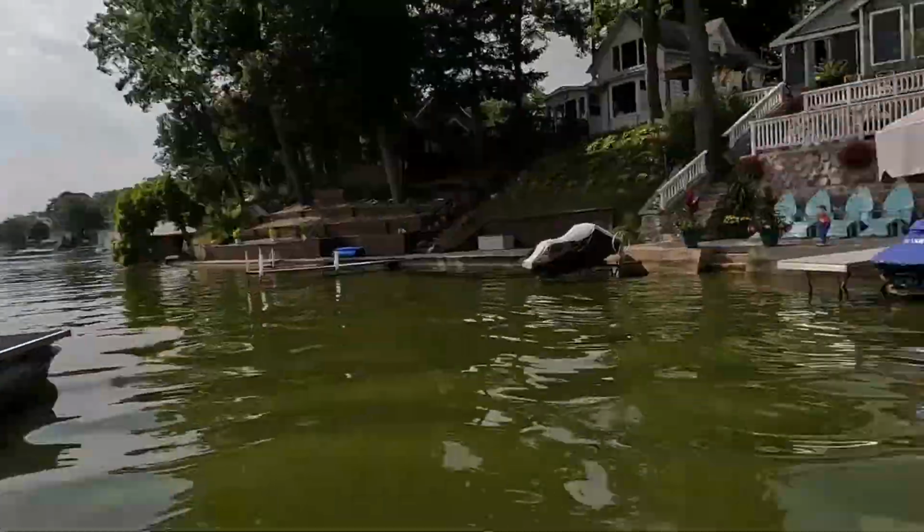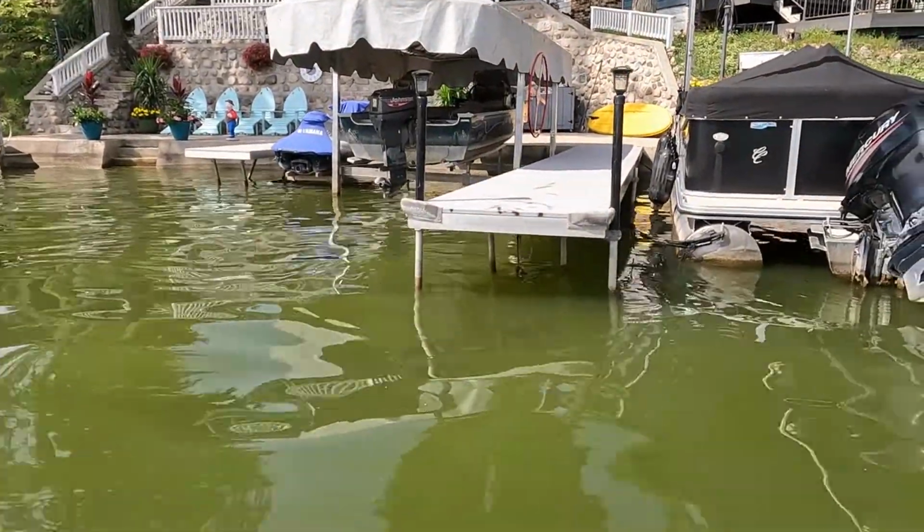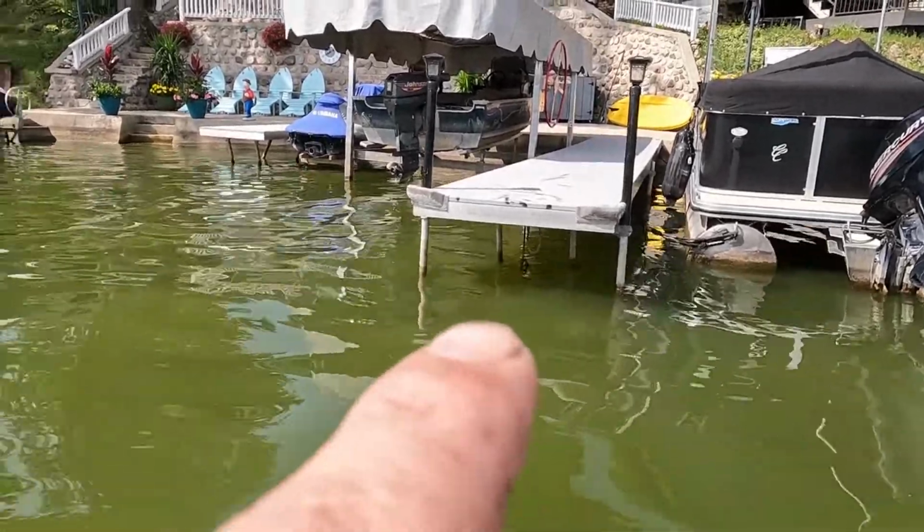But I'll look at one more shot here. This is a dock with a pontoon and a shore station, so this is interesting. This pier has two legs underneath it, right in the center. Those are actually wheels. This is like a roll-out style dock. They can roll it in and out at the end of the year.